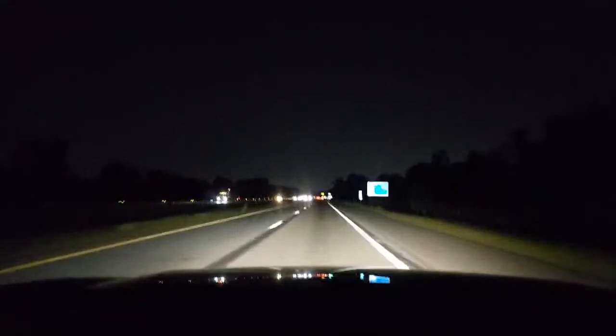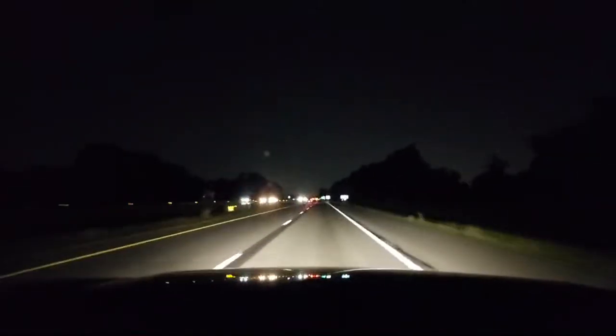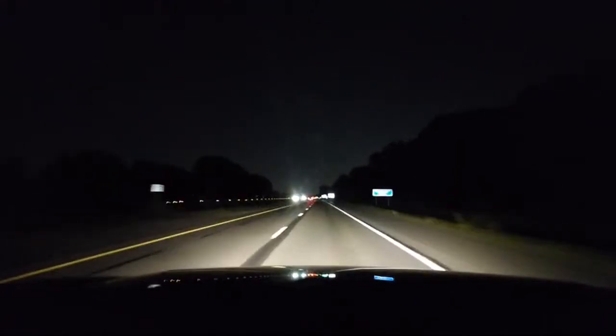Speed control's pretty good. I'm at about 1/4 of a tank of gas. I'm good. 2,000 RPMs. About 70. A little bit more than that, but I'm good. Speed's nice. This car does ride up a little bit higher, and that's okay.